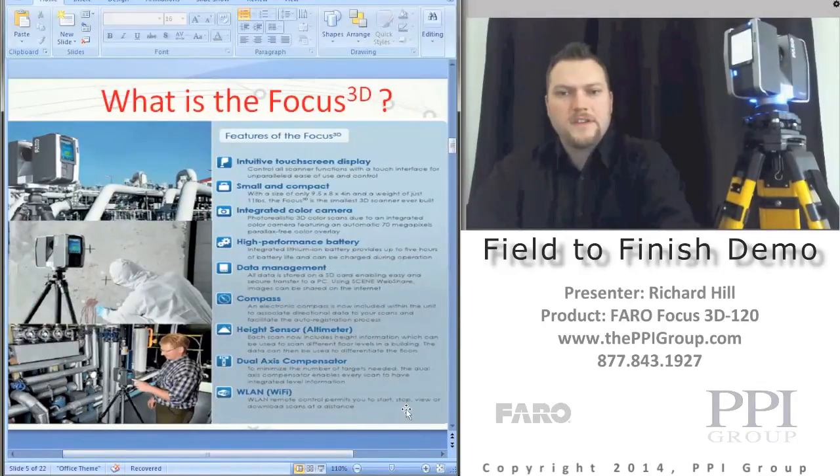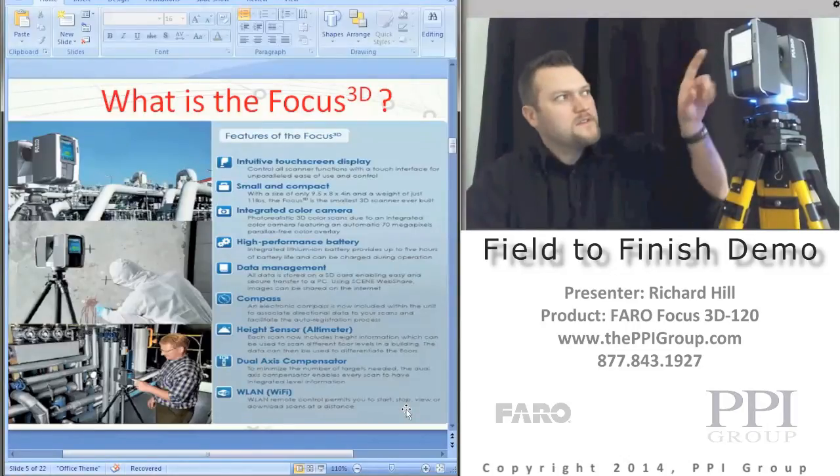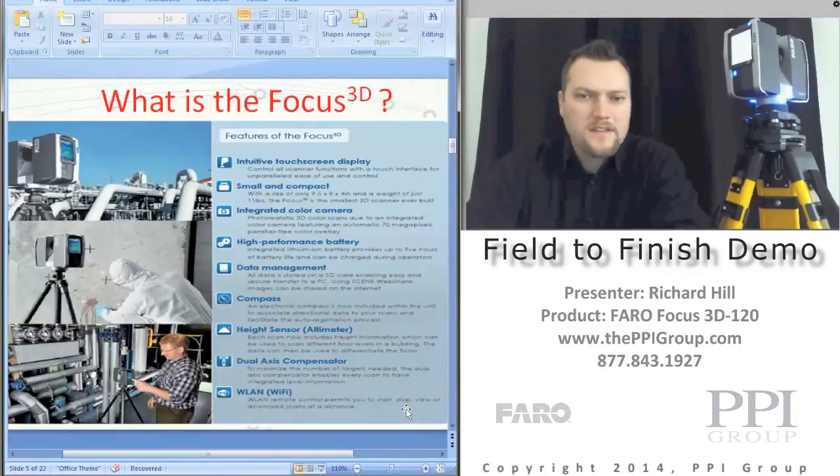These are the features of the 120, and the first thing is the intuitive touchscreen. Everything you see on the touchscreen is a lot like a tablet or an iPhone or an Android type phone. You get the same type of feel with the touchscreen.